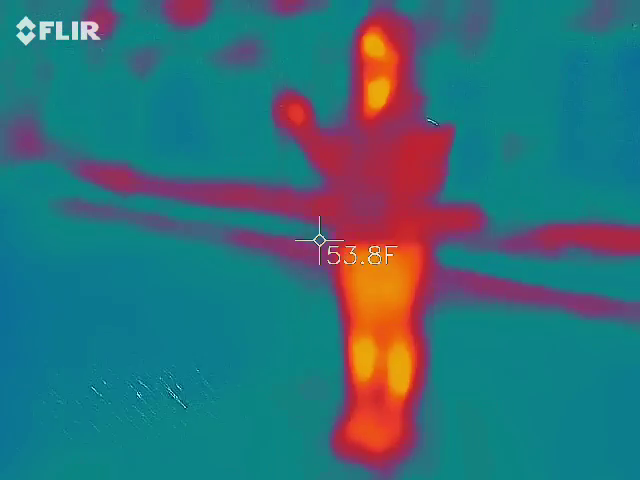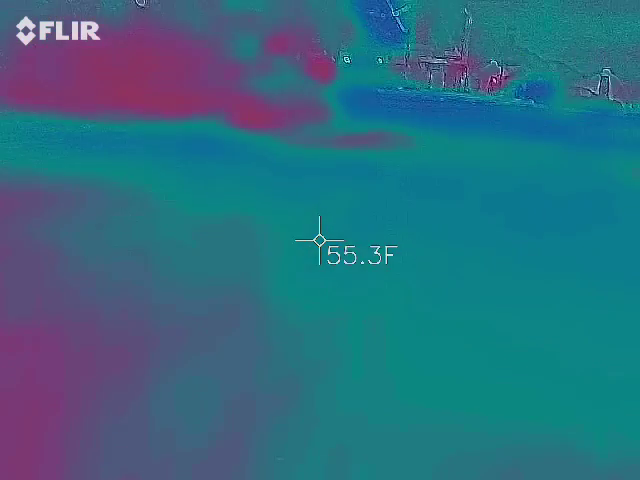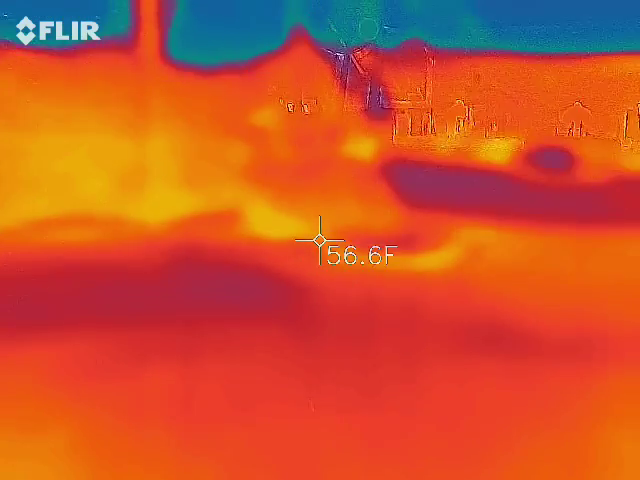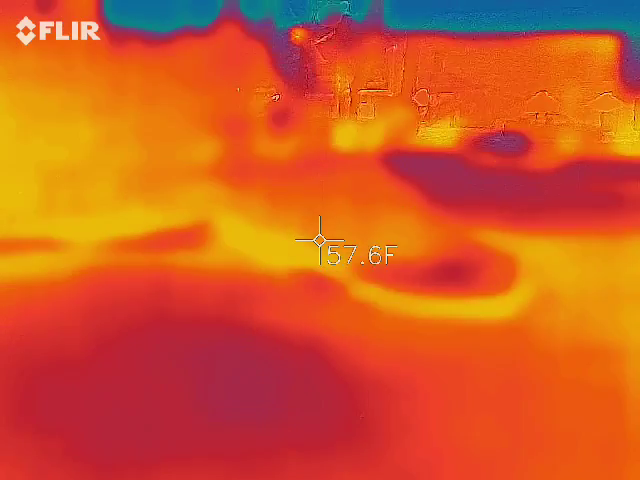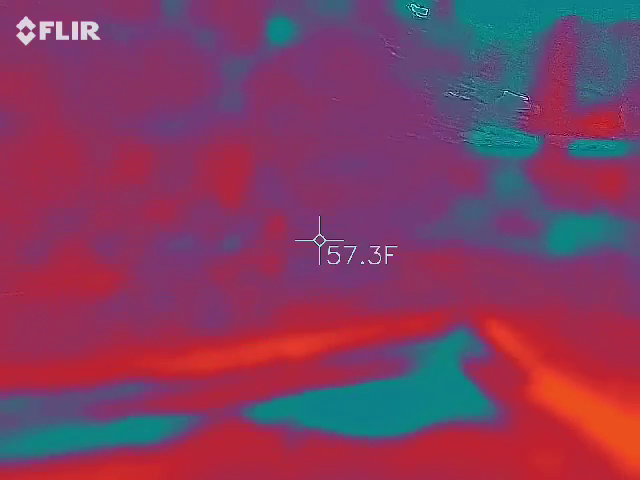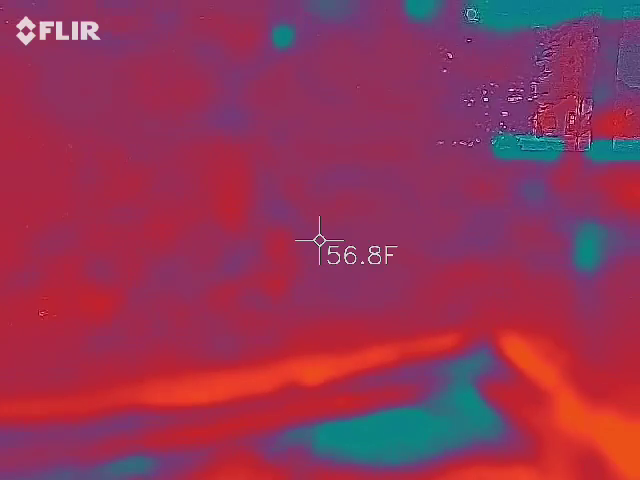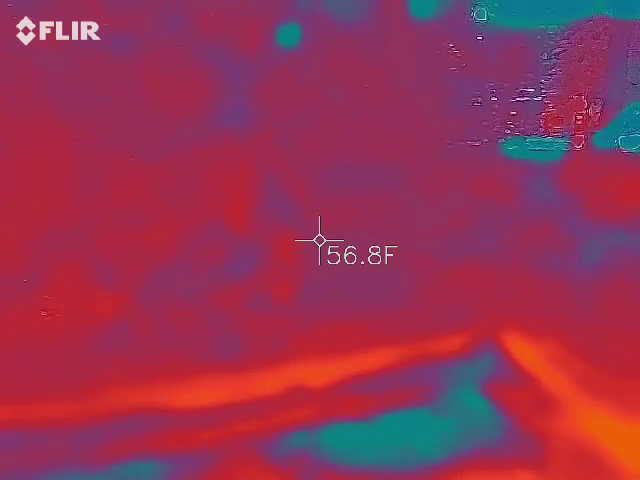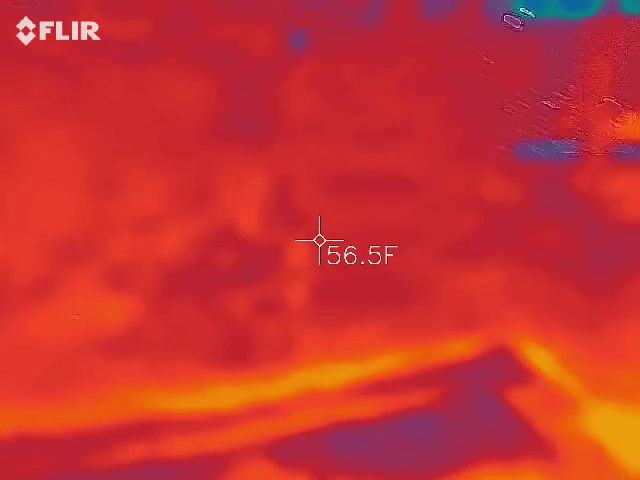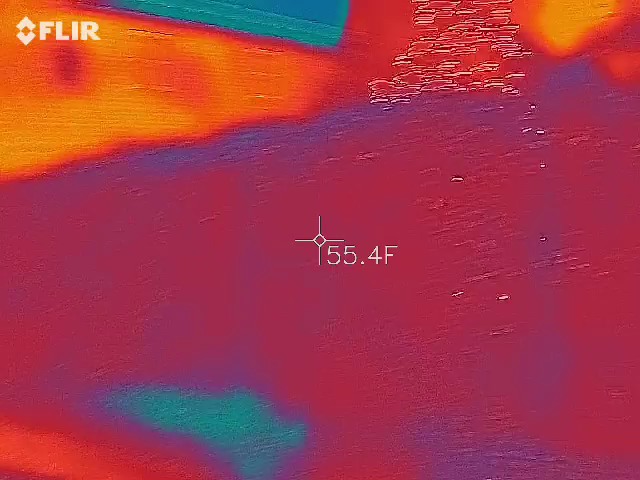Mark, where else do you want temperatures from? Let's go to these bushes. How many people died here? Okay, like right there. Pretty good. You have a temperature? Yeah. See, right in the bush, I got 57. 54.8, 54.6, and then the other one is 59.4. I might want to move this around. Yeah, it's at 59. You want me to go tomorrow? No, you're fine.